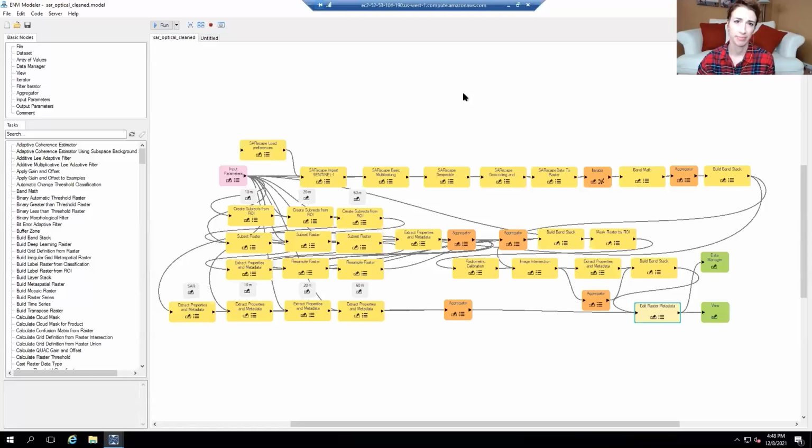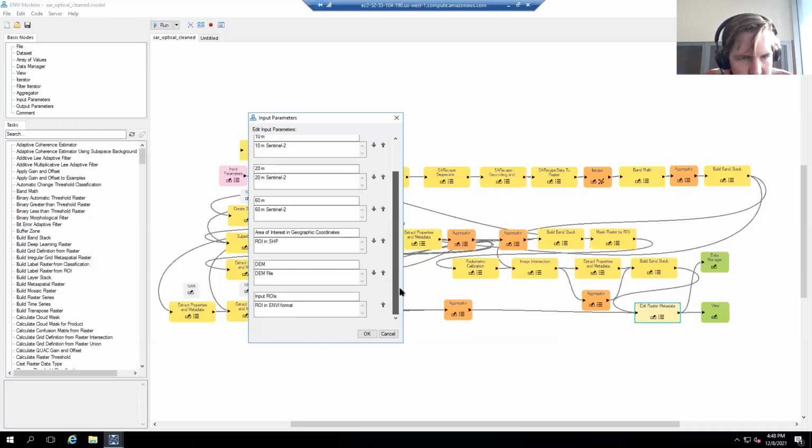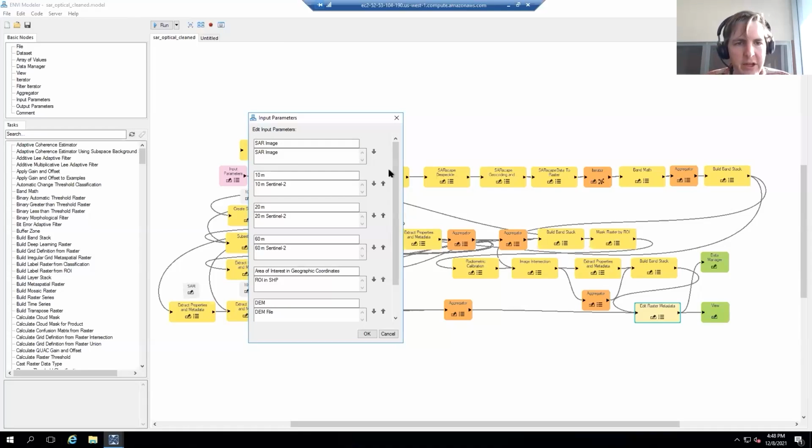It's a lot. Yeah, this is my crazy model. It's pretty awesome though. I was looking at it, and because you have that input parameter box, essentially it's generic. This isn't tied to just a single SAR scene. You made this so that if you have a new SAR scene, if you have a new Sentinel scene, you can throw it in there.